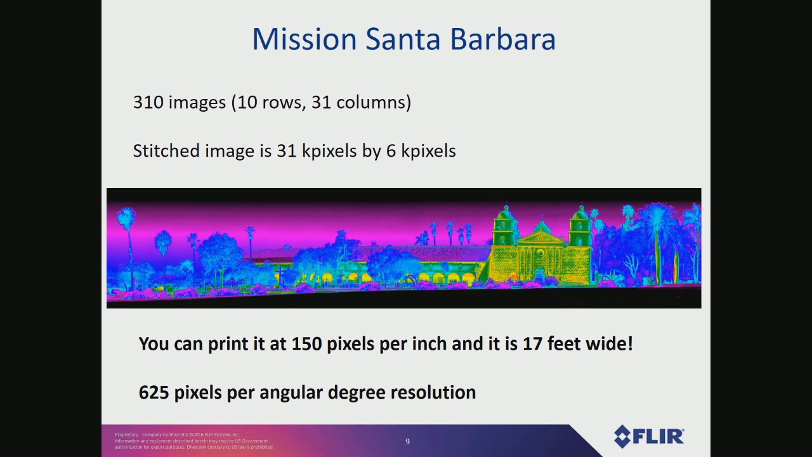So one of the ways that I've been describing these images too is to talk about the number of pixels per angular degree. So in this case, with a 500 millimeter lens and 14 micron pixels, it comes out to 625 pixels per angular degree resolution. So that's kind of like a starting point for this, and then we've gone to finer and finer resolutions.